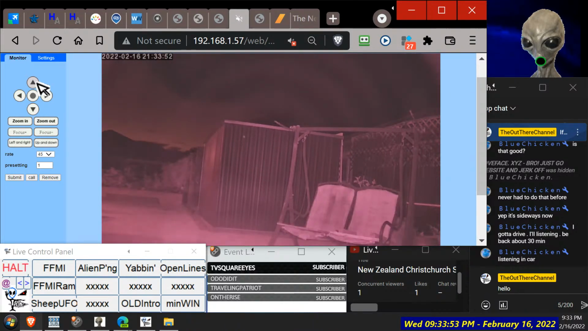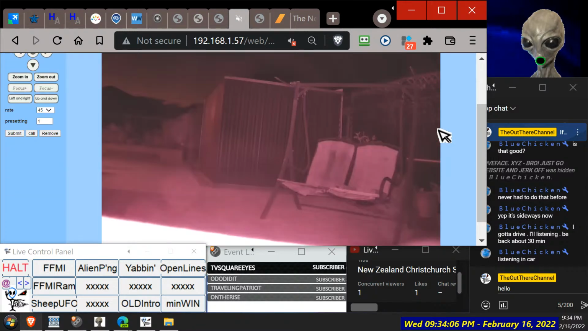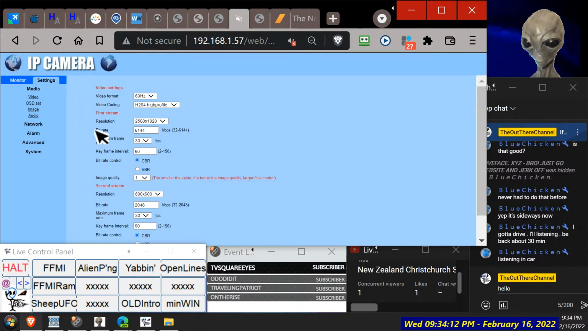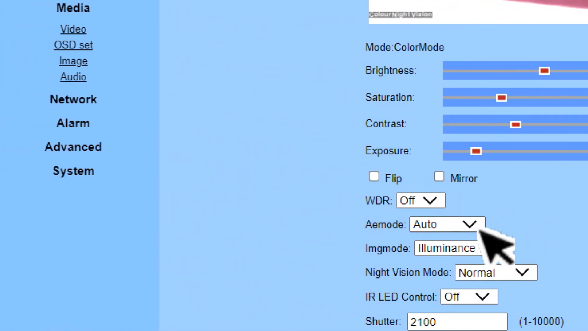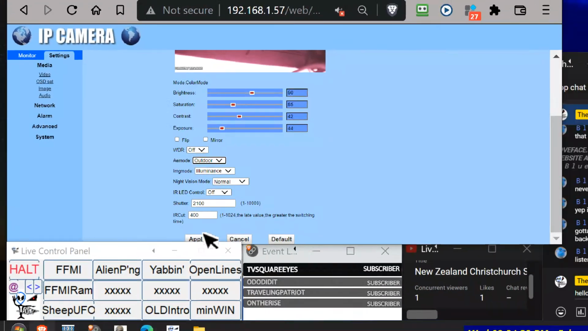Yeah, I would have thought we would have picked up some colours. Now I've tested it out in the bedroom with my disco lights and I can see colours. So does it have to be calibrated for outside? That's the question. Or do you have to tell it to be outside? Let's see what happens.